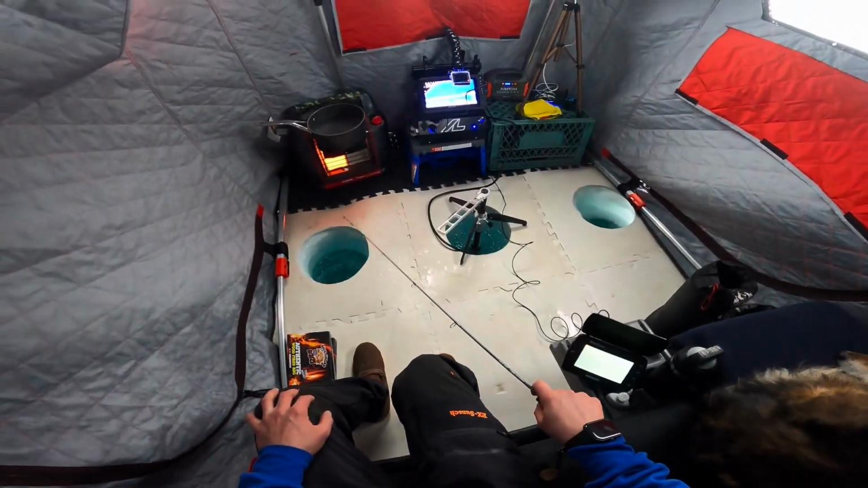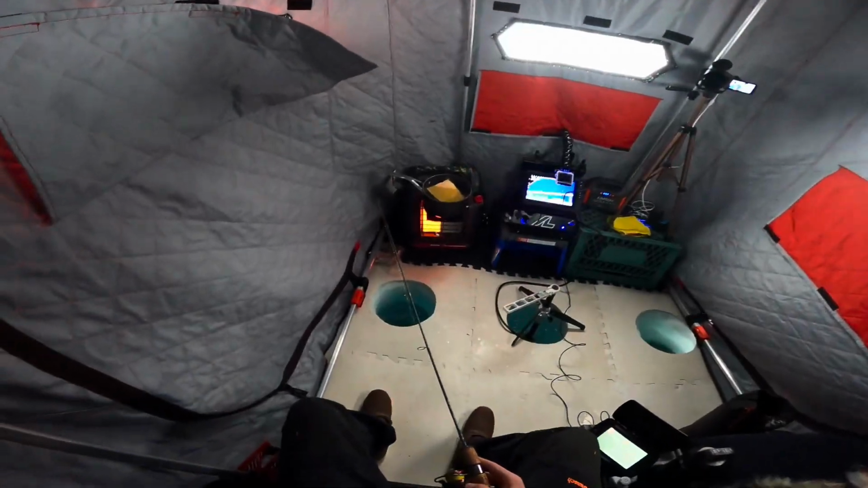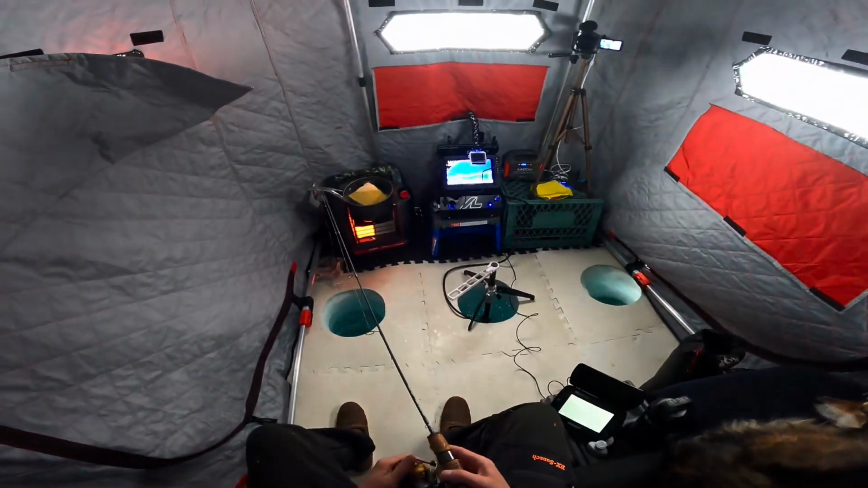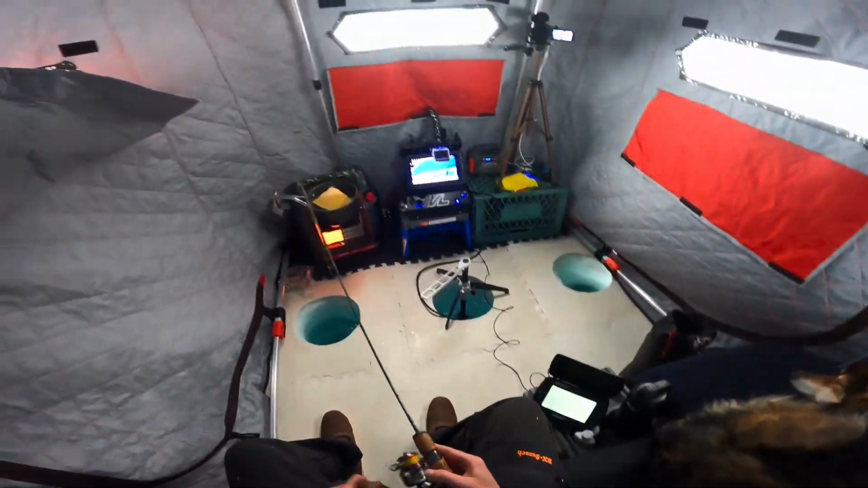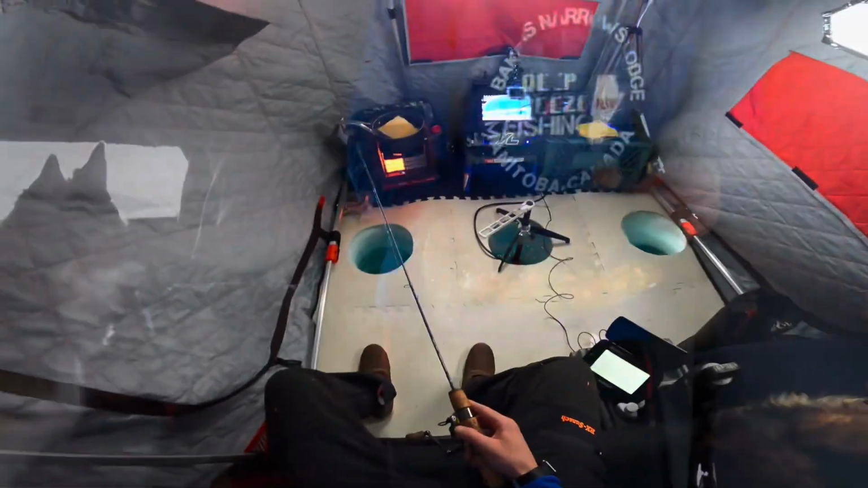Not sure what to do. Definitely in a spot where they are in and out. I don't know what they want. Tried hair jigs, tube jigs, different sizes. Got just a hook and a minnow out there on the deadline, on the auto setter there.